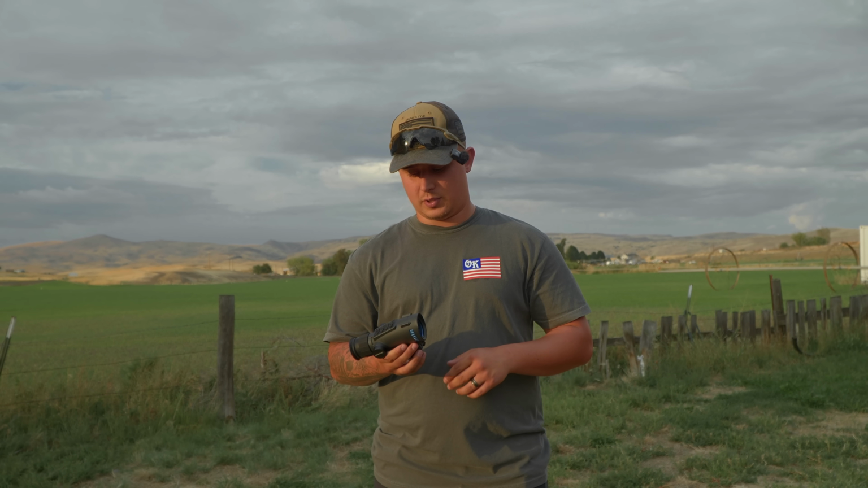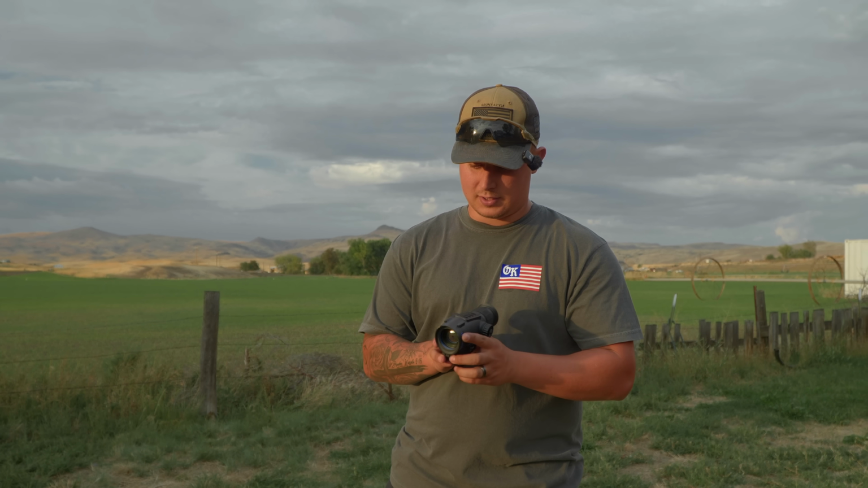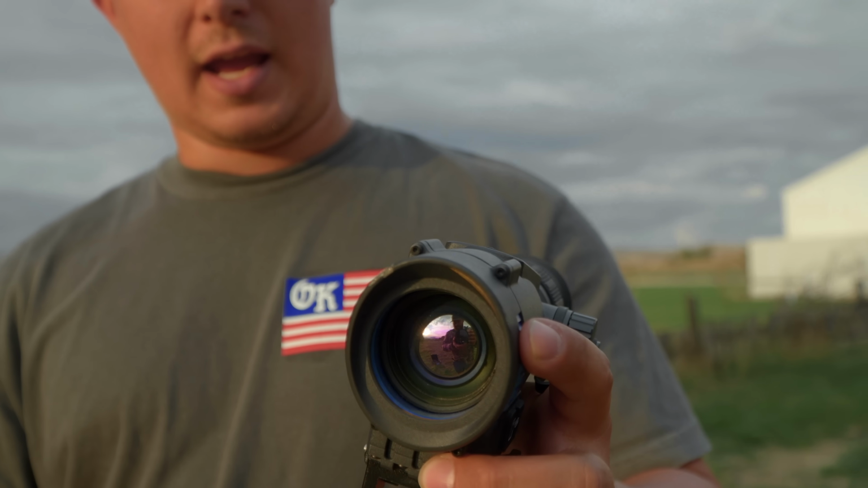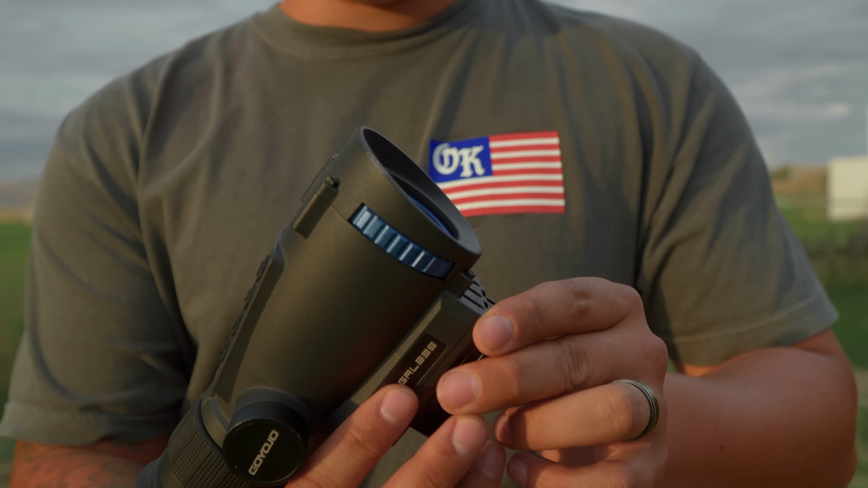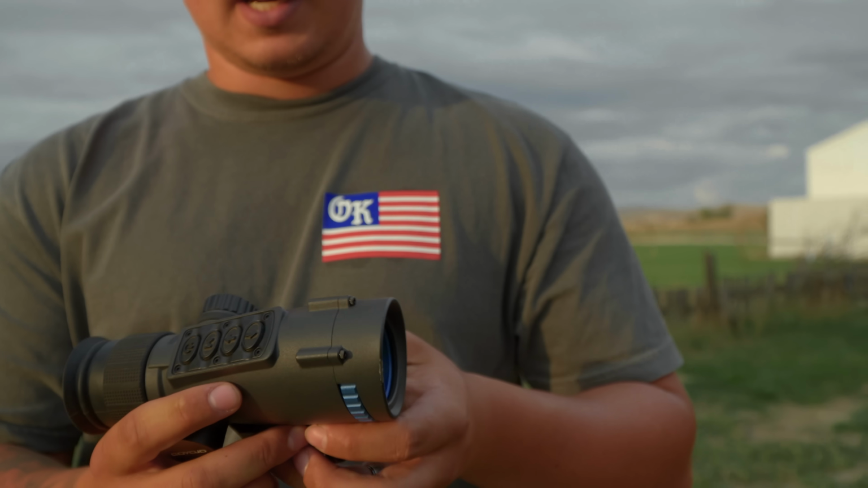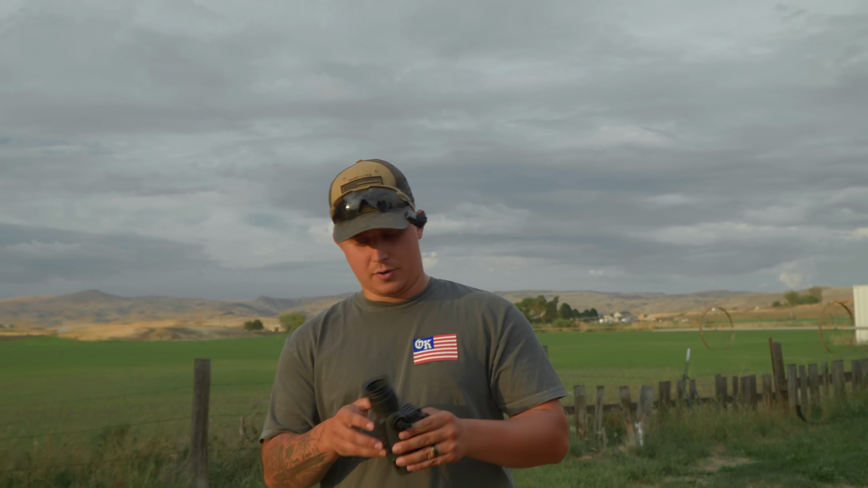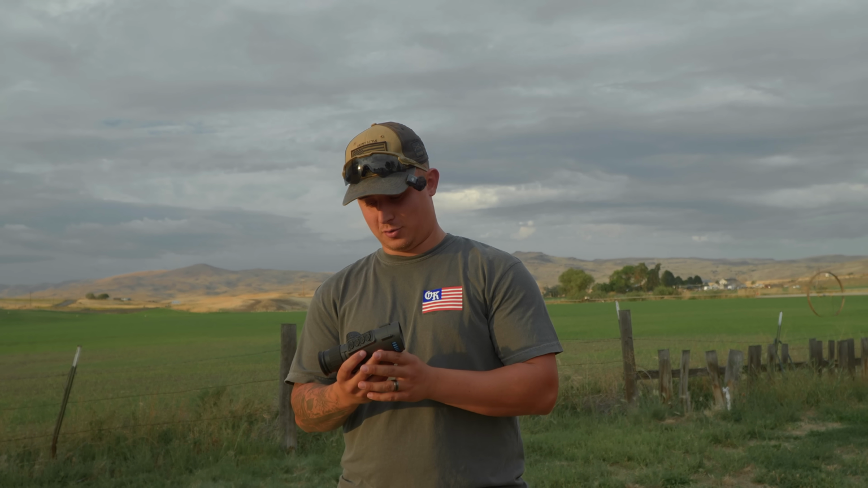One thing I do have to mention with this mount and this thermal is, as you can see here on the front, I dropped this thing. I was walking, fell in a badger hole, and the whole thing just smashed on the ground. And it held zero. I was a little freaked out that I was going to have to buy this thing or pay to fix it. But it held zero, and everything still works great. I don't know what the actual specs are as far as drop safe and all that, but from falling hard into a badger hole, it held up and it held zero.